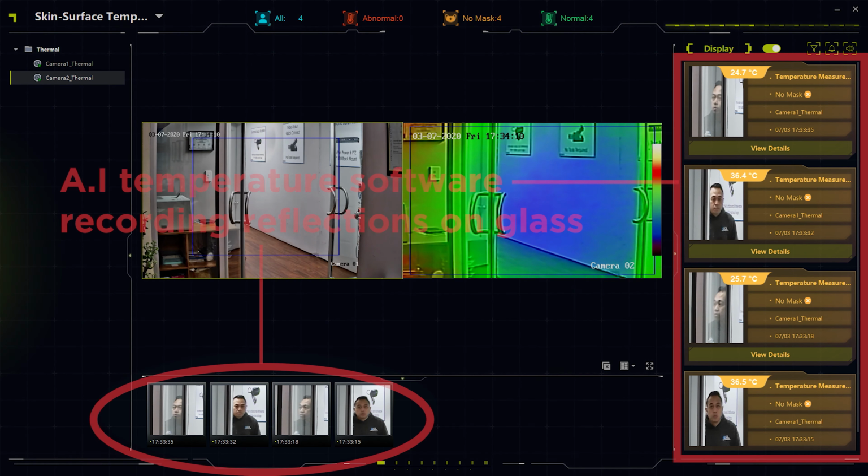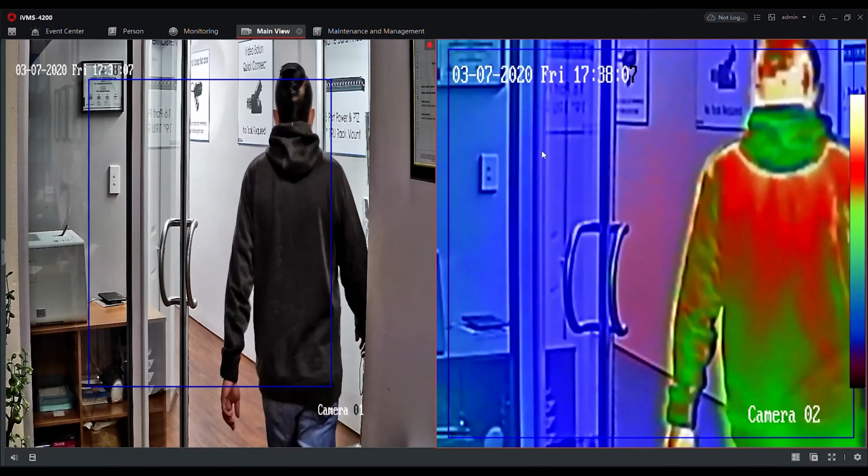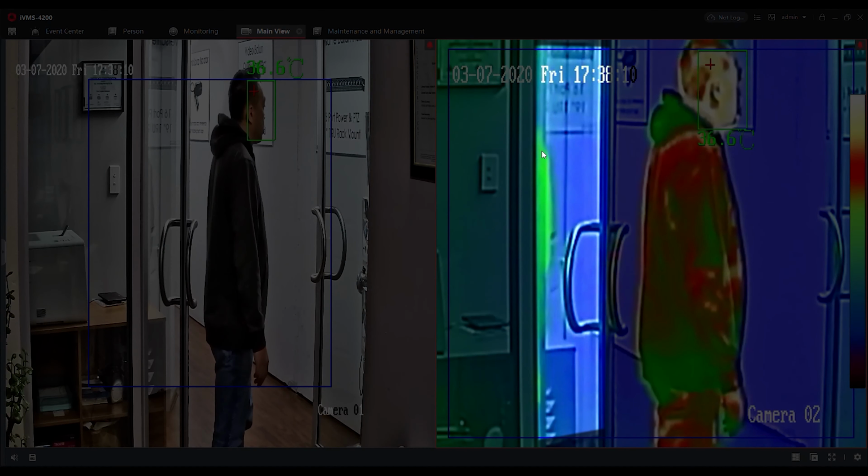And then when using the camera near, say, internal glass doors, we found the camera was also picking up the reflection of the glass and actually measured the temperature as well. Now, this can be annoying when using the AI temperature software because that same person could possibly be measured twice and recorded multiple times, which is obviously not ideal. We also saw that when walking by the glass door, the thermal camera would pick up the heat signature from the glass as well, which was quite interesting in that it didn't cause the camera to read different readings, but it's just an observation of what we saw.